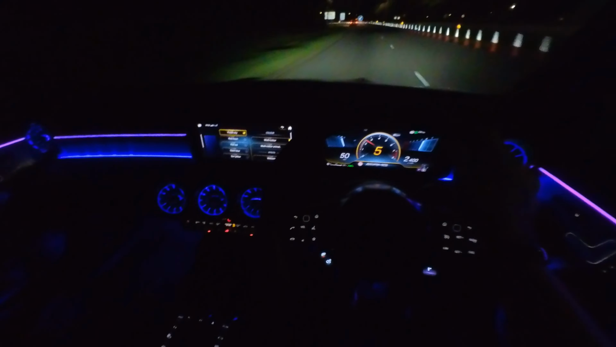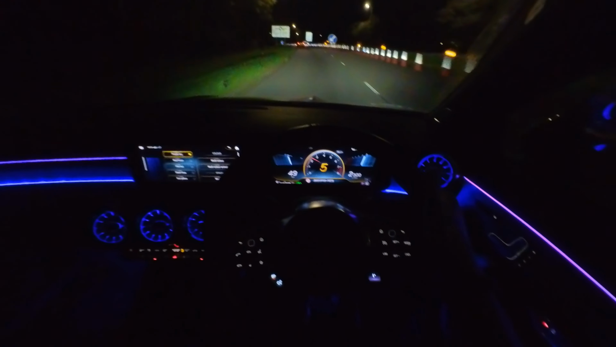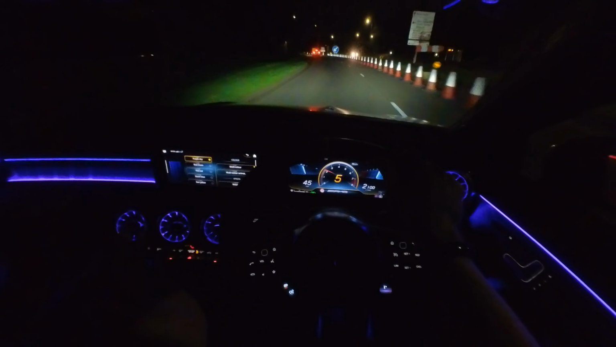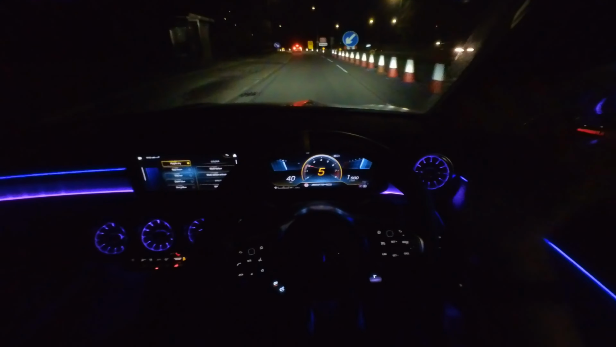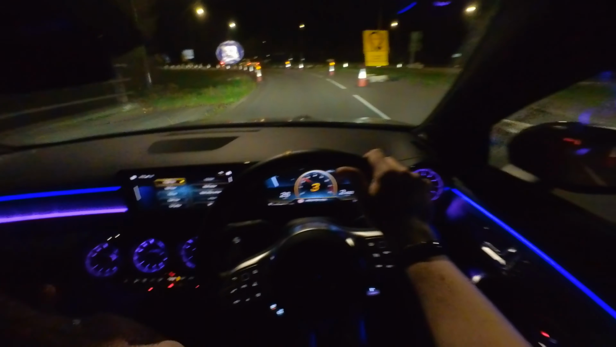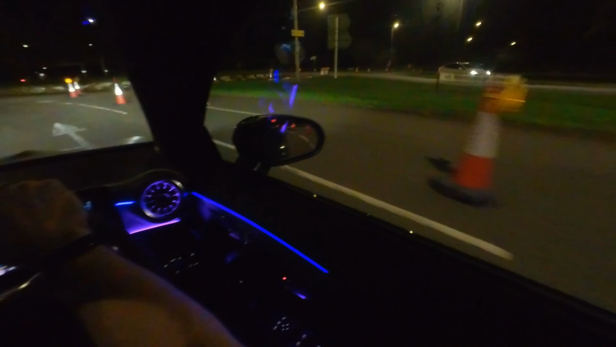We're going to be doing a full drive with the flappy paddles, the paddle shifters. I'm going to show you how I drive in manual mode. So if you've never driven in manual mode before and you've got paddles, it's going to be really educational, but it's just going to be tons of fun as well because this car is so fun in manual mode.